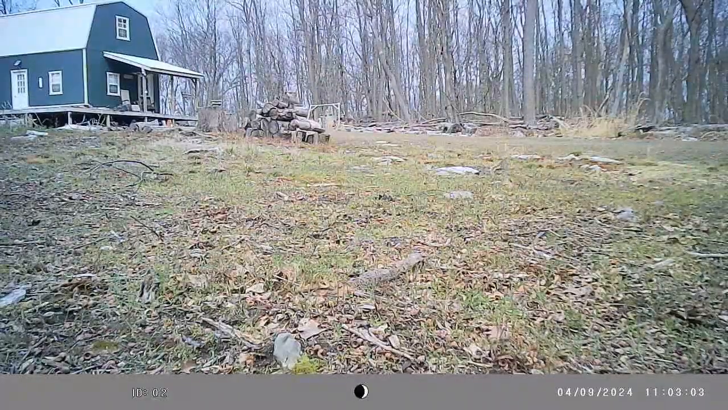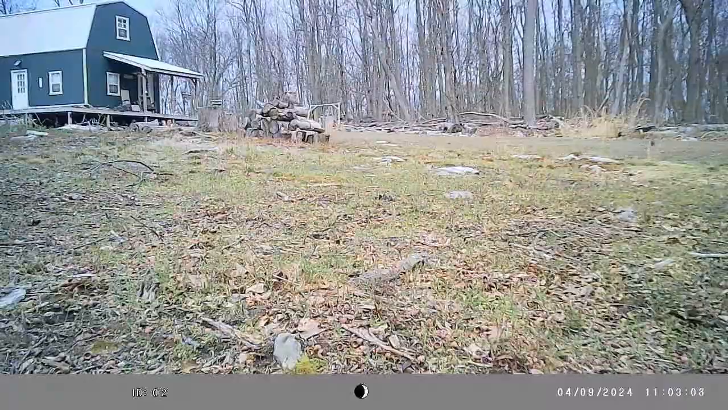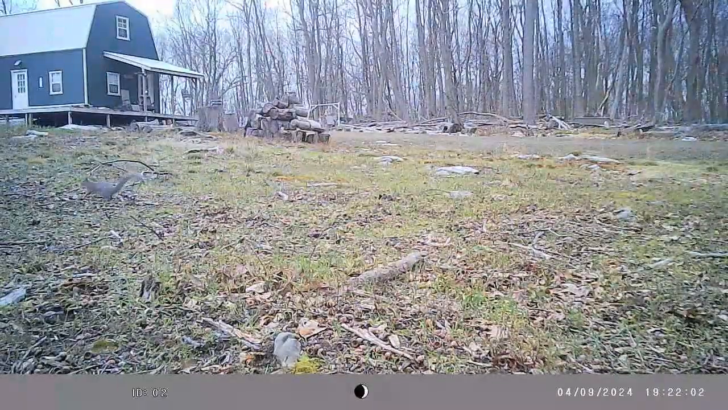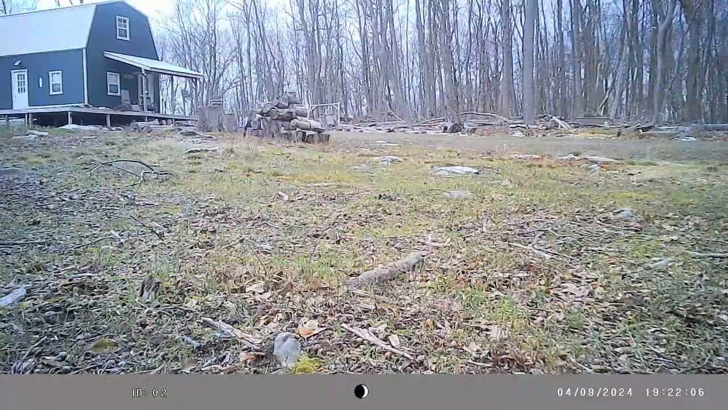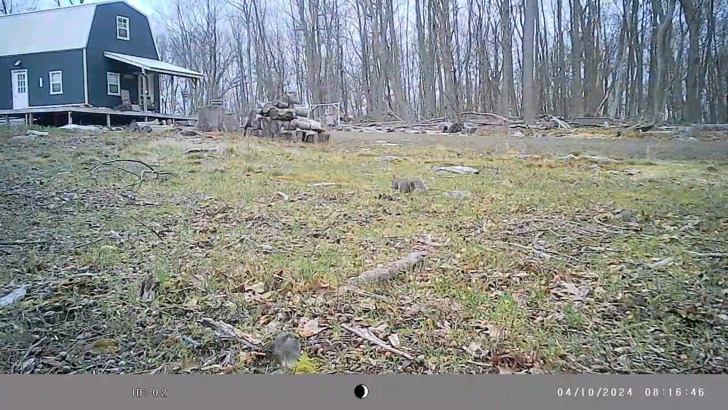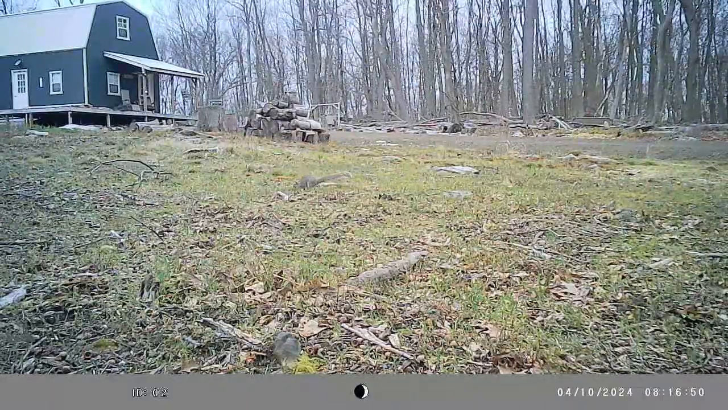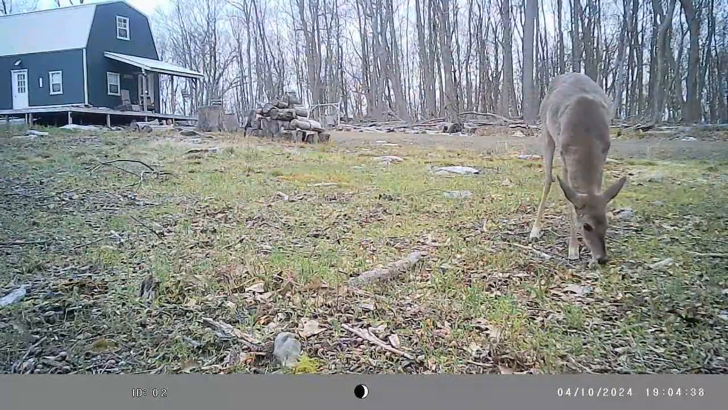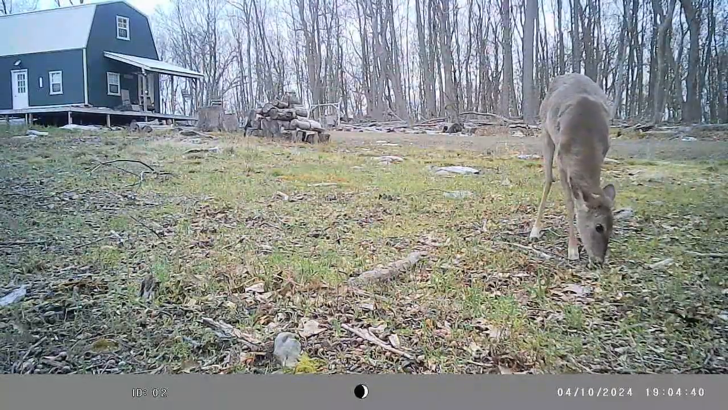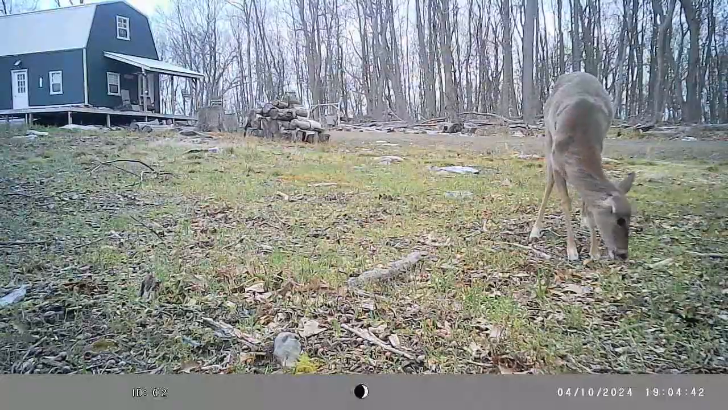Another squirrel in there running around, which I have yet to see if anything's actually using the squirrel box I put up, but I really don't feel I have it hanging high enough for the squirrels to use it. And I'm not sure I want to bring a bigger, taller ladder up to hang it any higher. I ain't sure I want to climb a higher ladder to put it up.